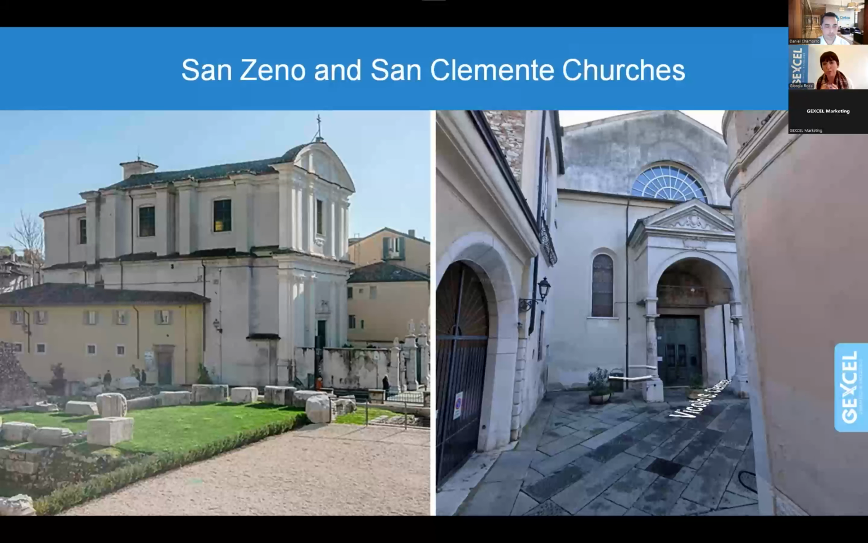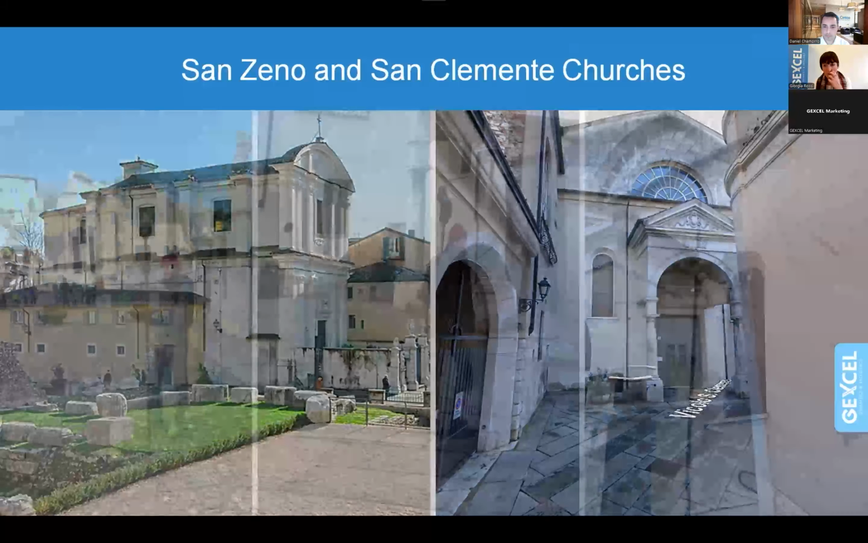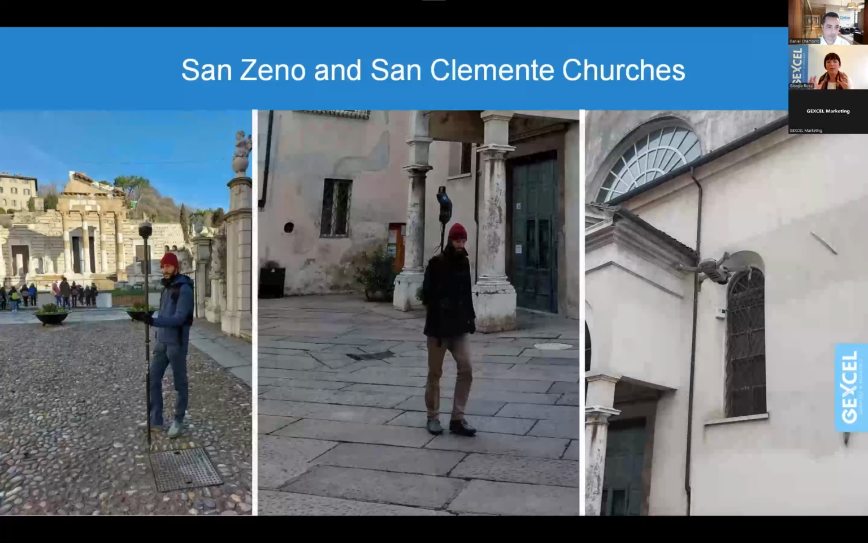This church is also important because inside it has nice paintings from a very important Italian painter.